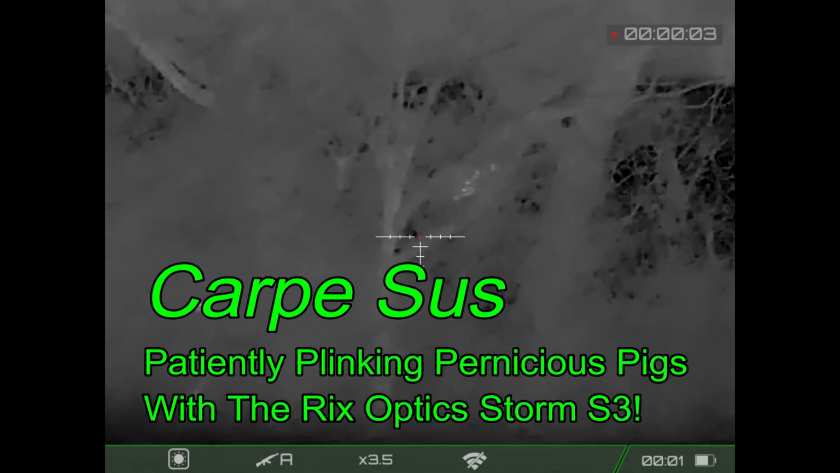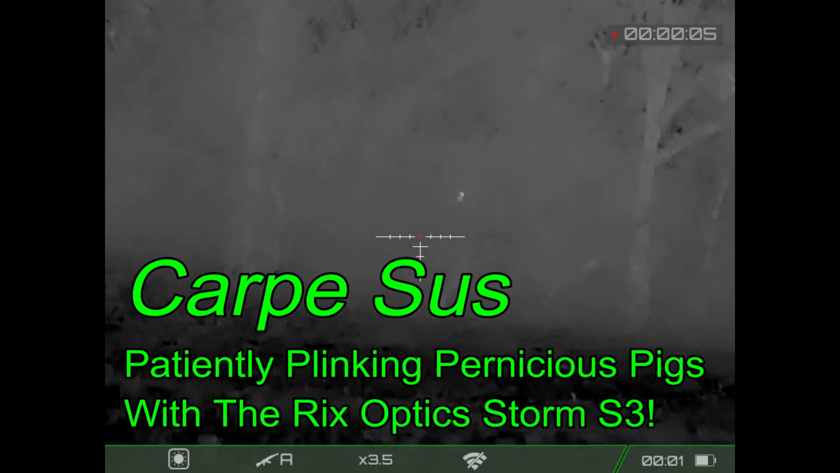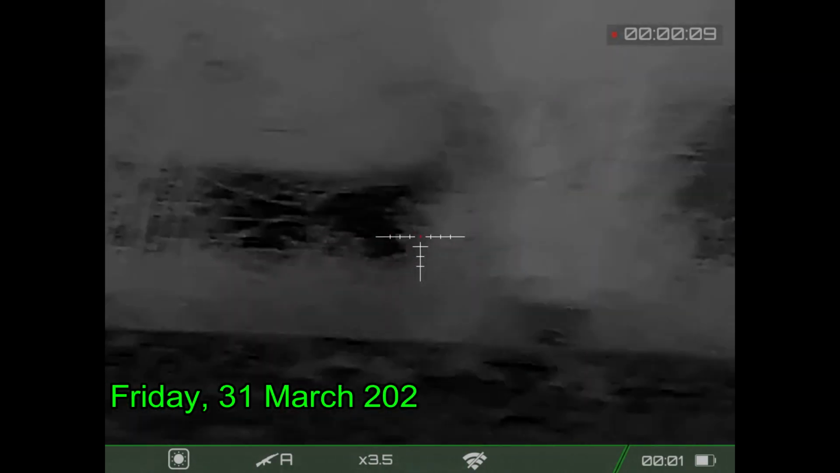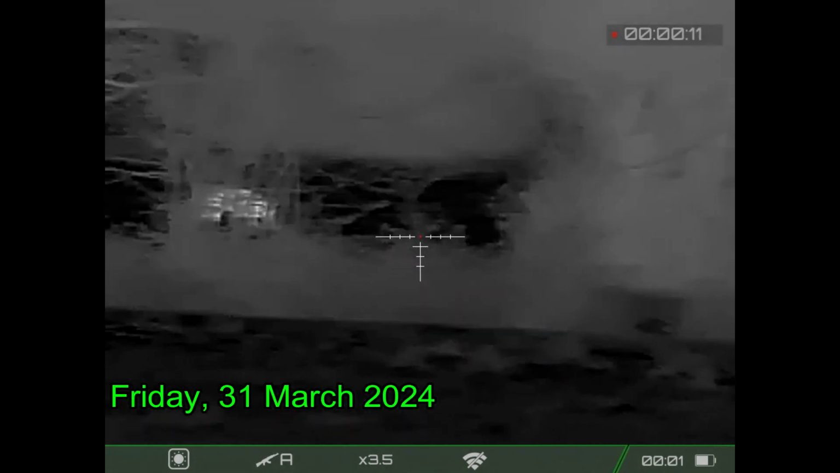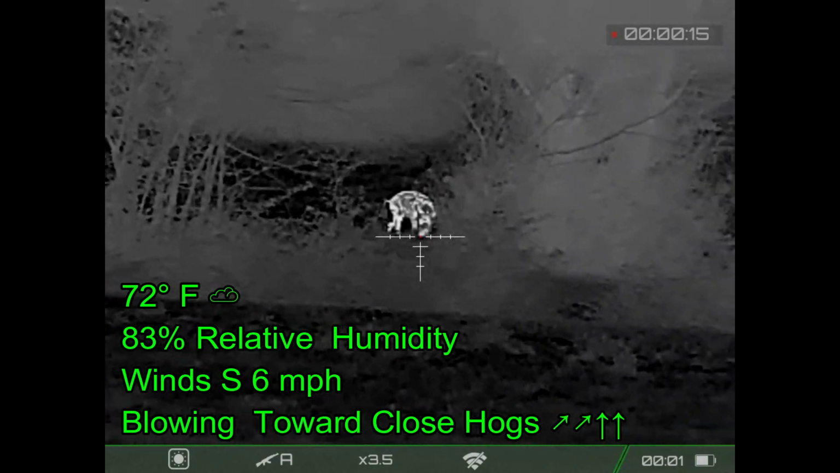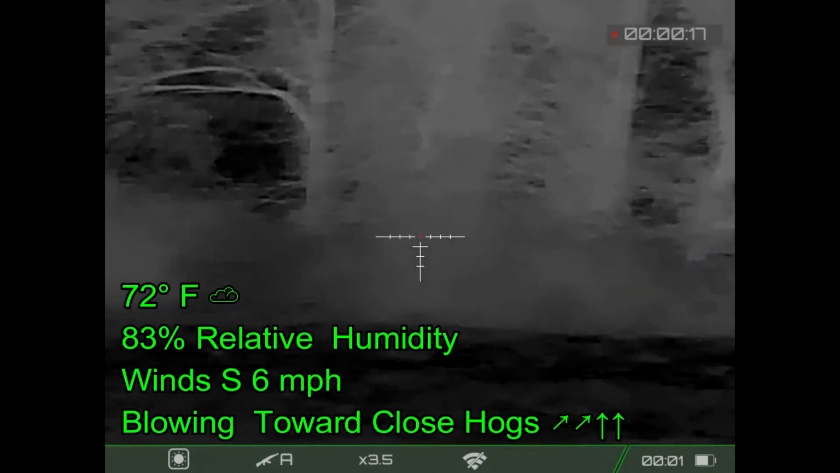Pernicious when hunting up in North Texas. I was set up between two properties where there's a nice gap in the fence where I can transition to either side readily. And hogs have come in on the west side, so I've crawled under the fence, and I'm now set up along the fence line, waiting for the hogs to get closer.